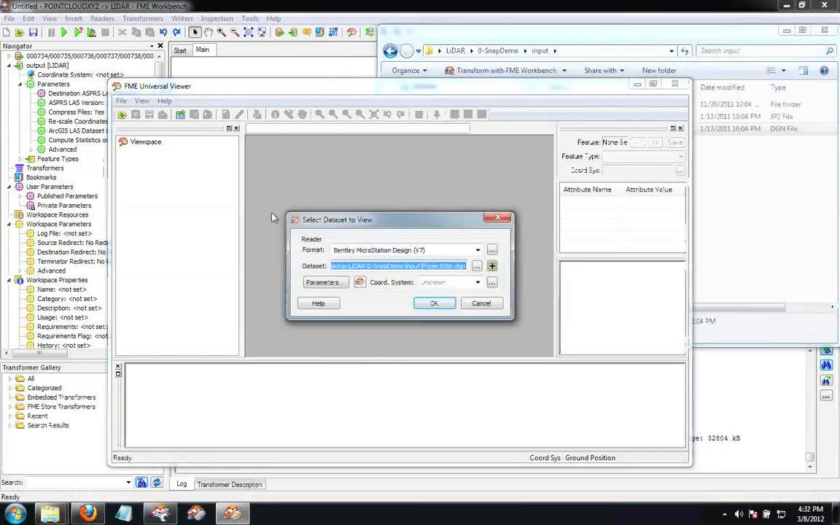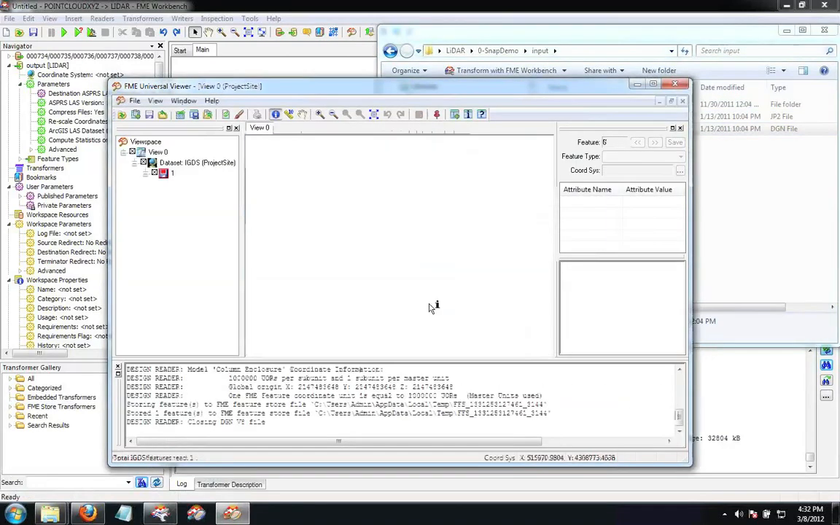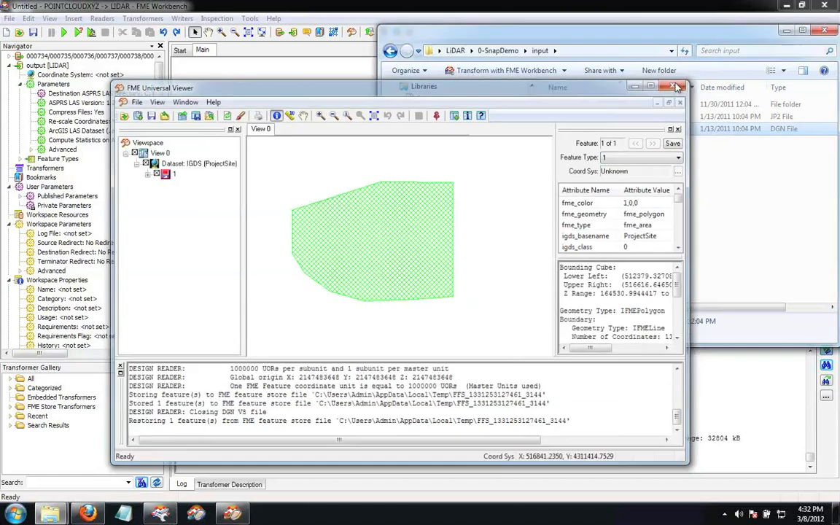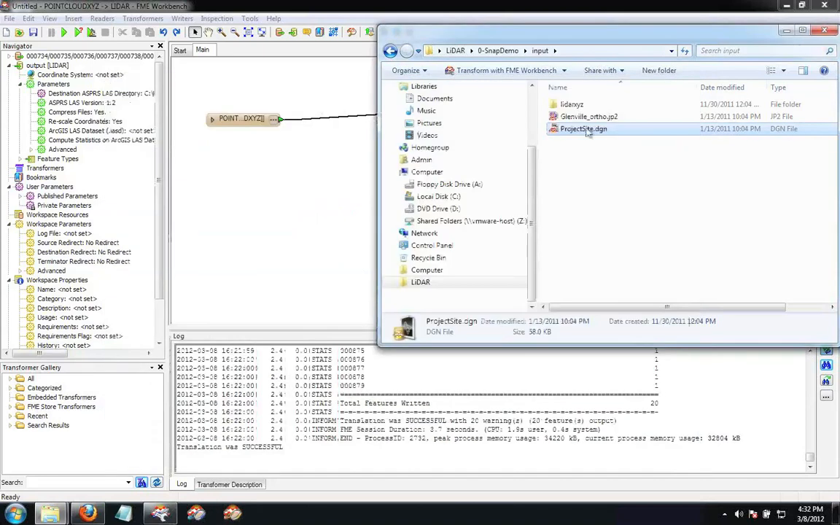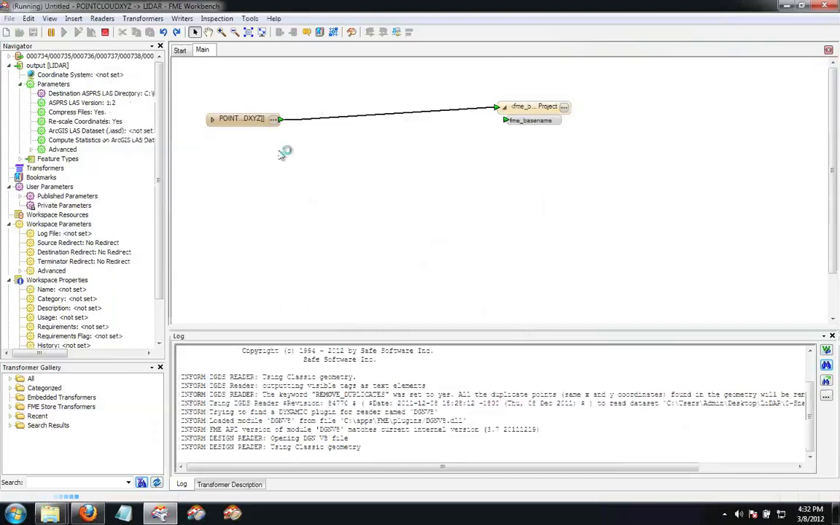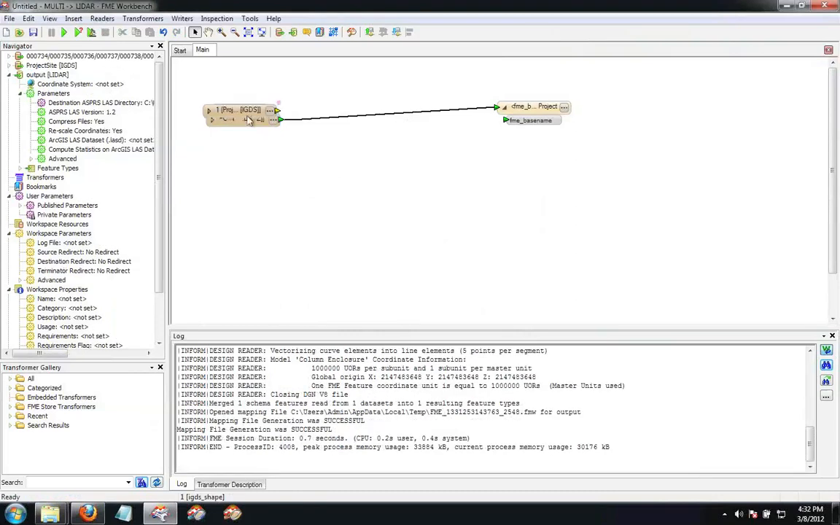So let's again take a look at our data first. And this is just a MicroStation design file with a nice little polygon in it. And that's the area that we care about. So at least I know what that is. I'm going to drag that into my workspace here that I was working on. And now we've got ourselves our clipping area. And I'm going to pop down a Clipper.